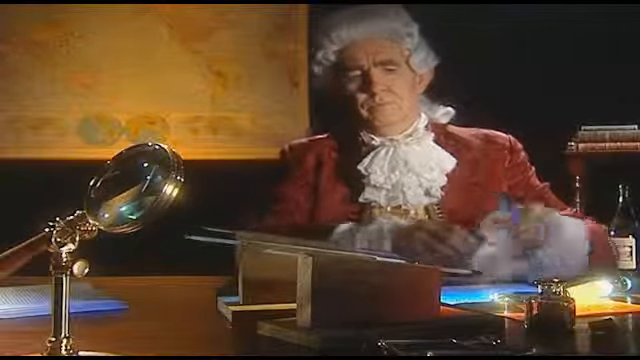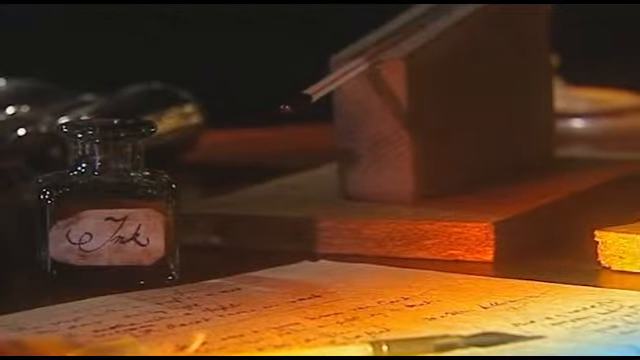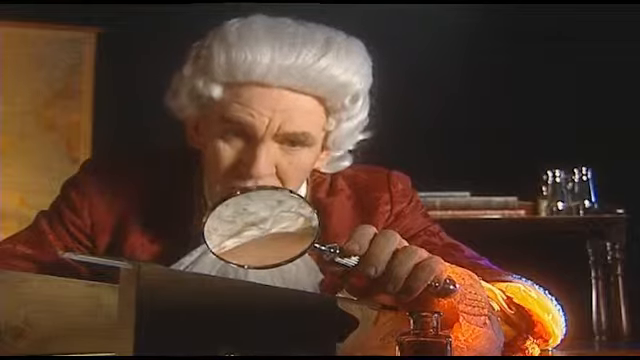After noticing this pattern, Herschel decided to measure the temperature just beyond the red portion of the spectrum, in a region where no sunlight was visible. To his surprise, he found that this region had the highest temperature of all.